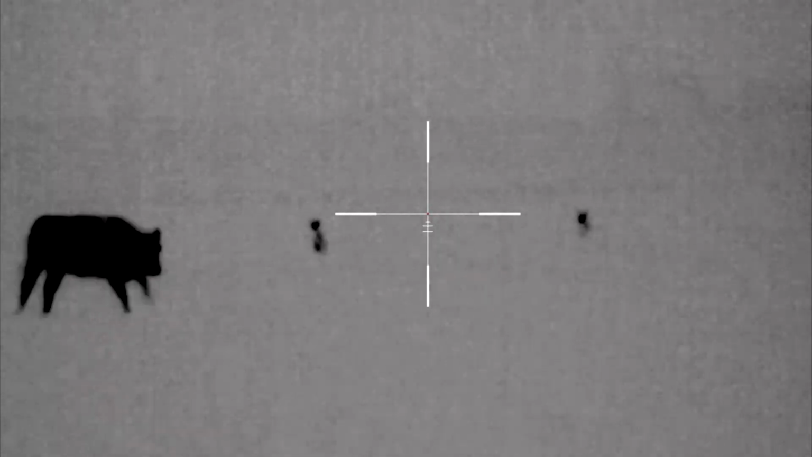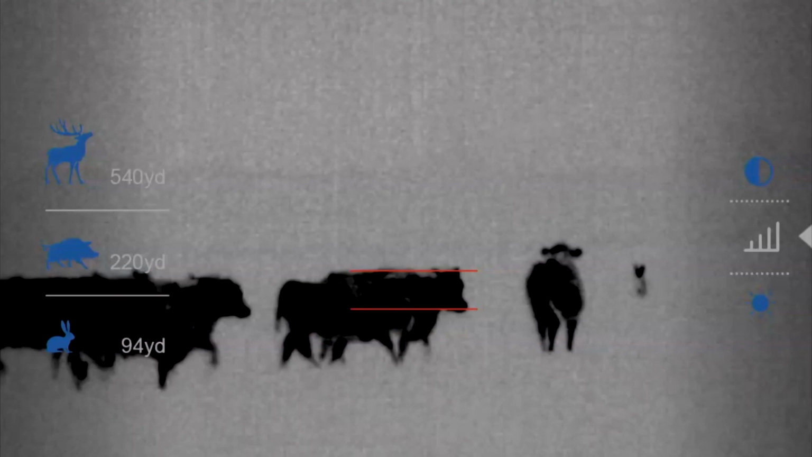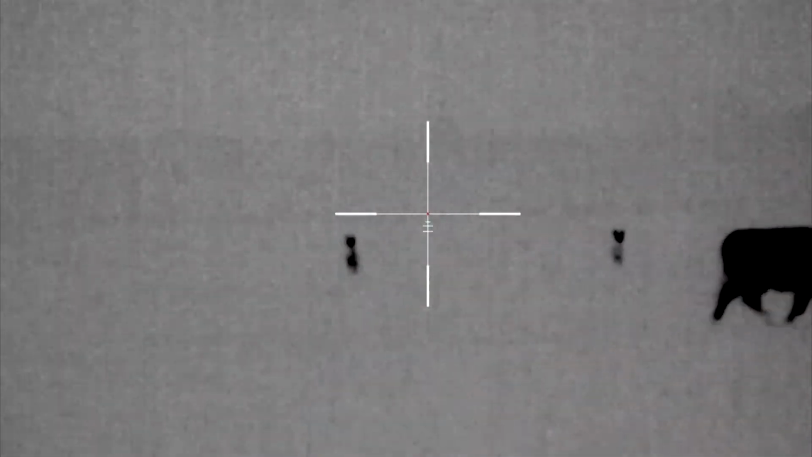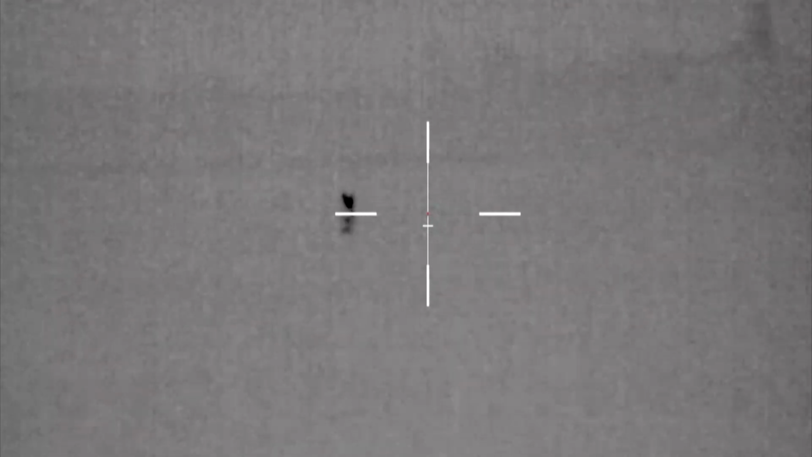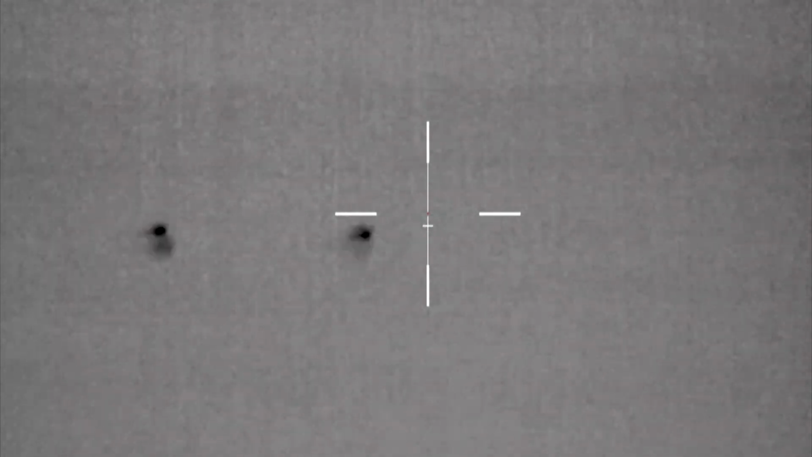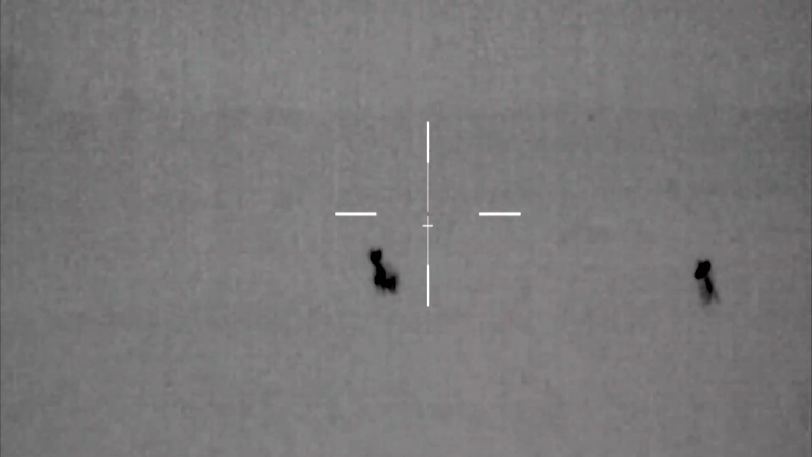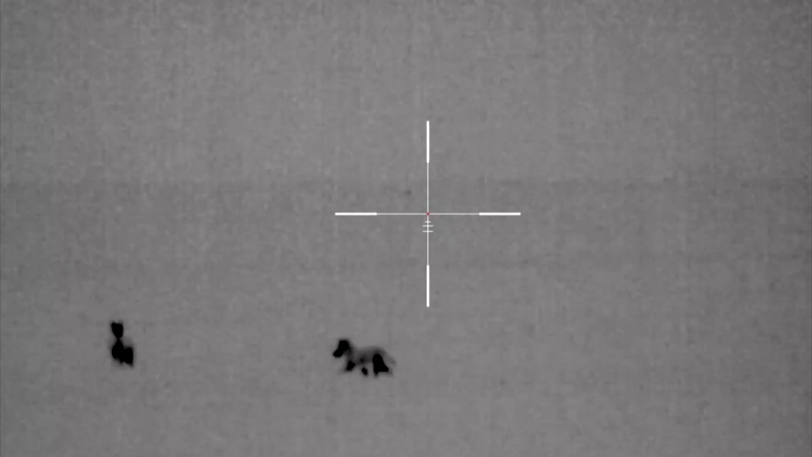Cows are gonna run through. How far are they? 250. There's a 5th one. Those cows cross.